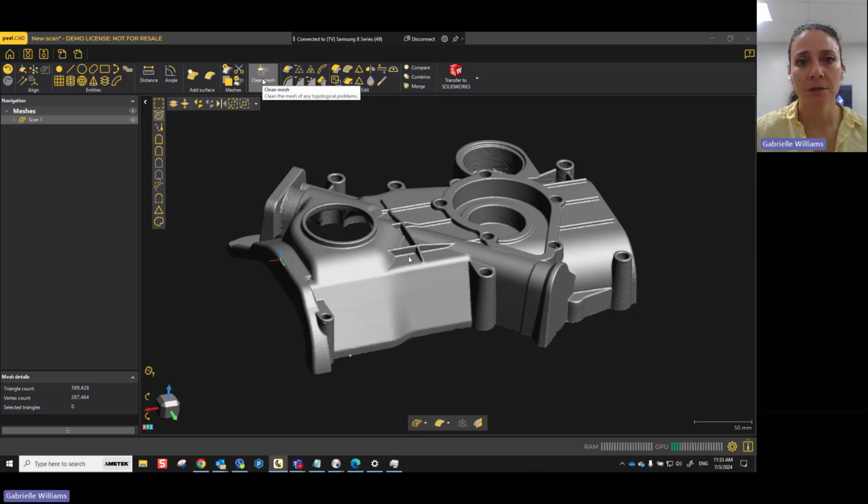You have clean mesh, and then here you have your improvement tools, so things like fill hole, decimate, remesh. That's going to change the average size of all of the triangles. And then here you have edit boundary, edit smooth mesh. Here's defeature, remove spike, and sandpaper. So this is really just going to be more for cleaning your mesh.